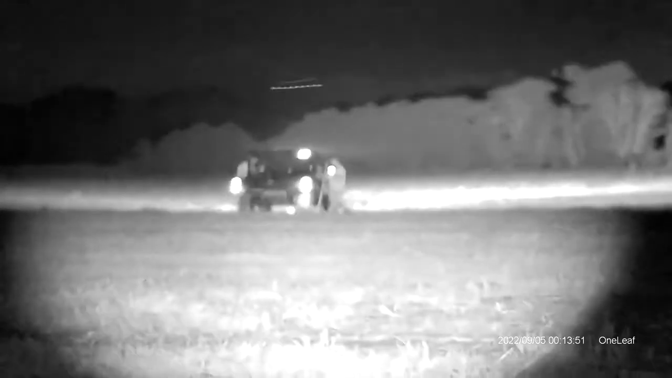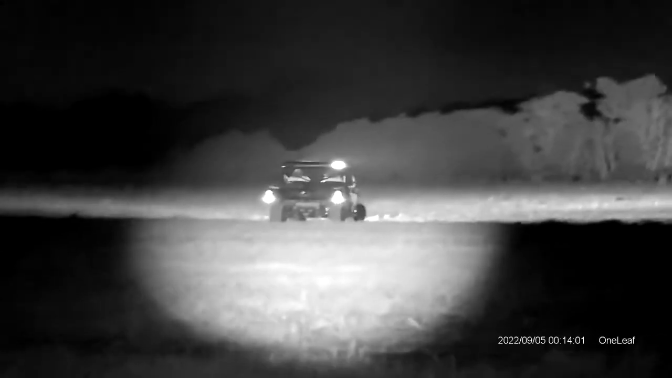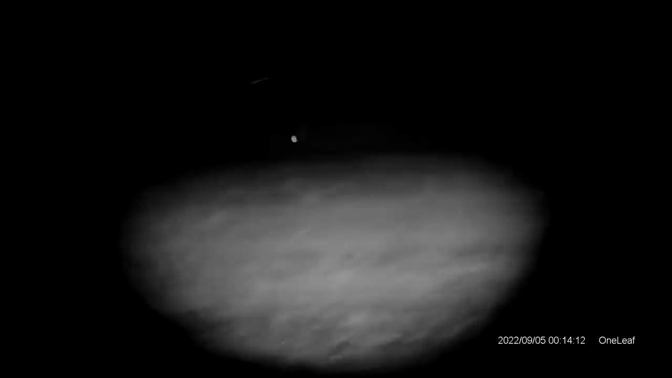So I was gonna try to get y'all some more footage of the pig up close, but he kicked his head up in there like he was winding us. He's about to take off. But there they are, 75 yards away, and the pig is. You can see the pig laying down right there beside him. Of course, their lights are kind of washing this out. But there you go.